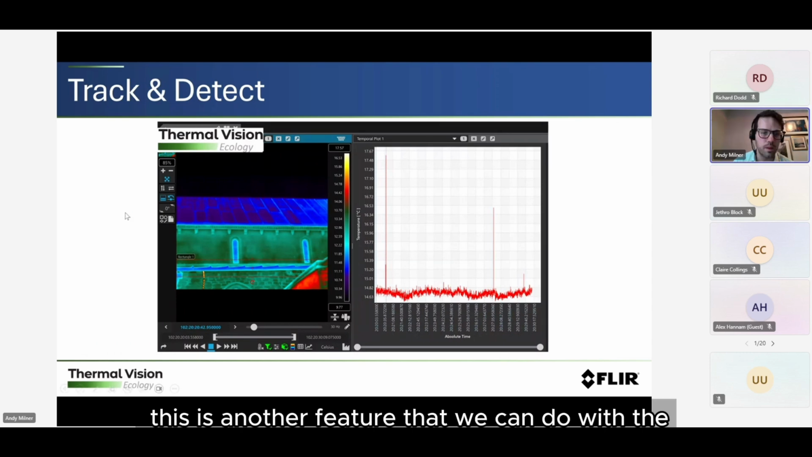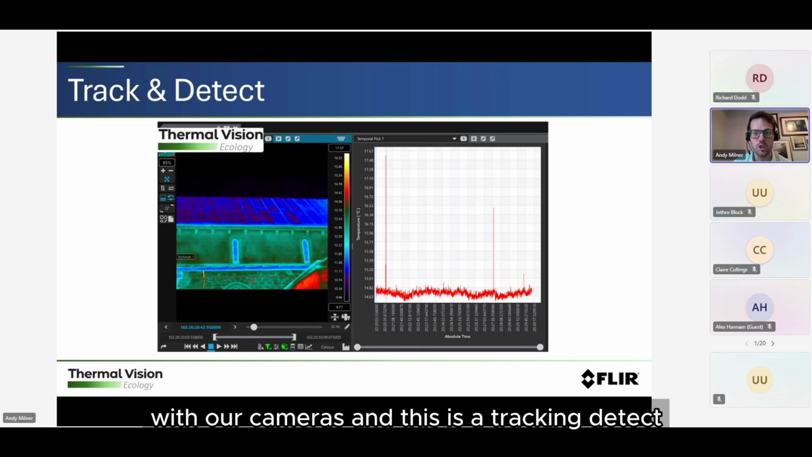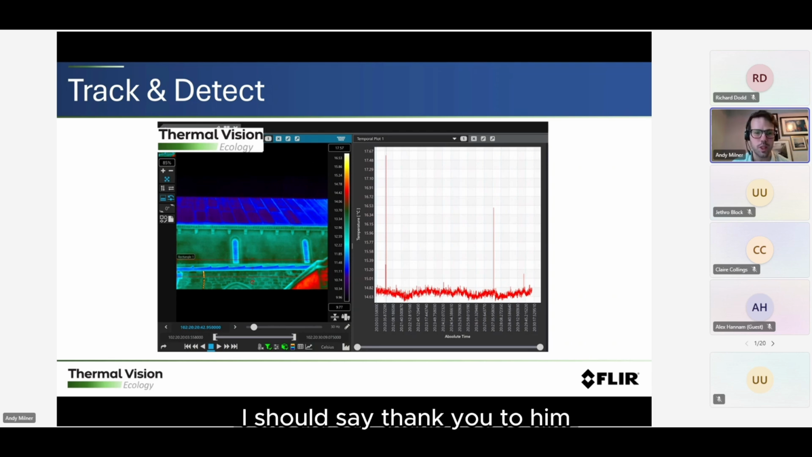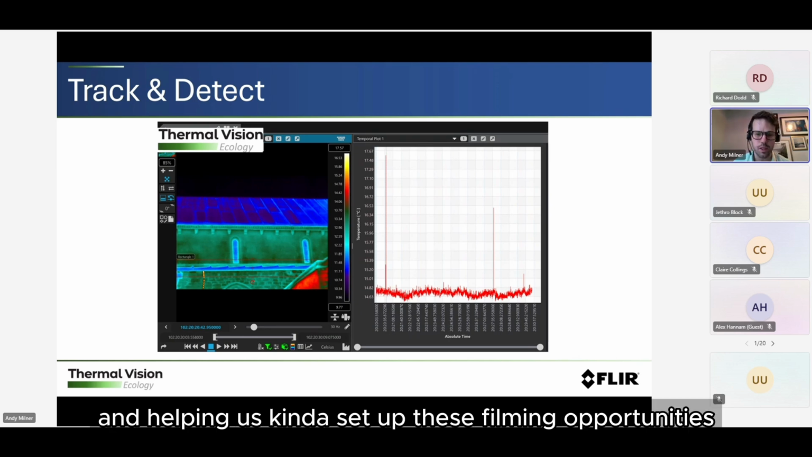Okay, this is another feature that we can do with our cameras, and this is a track and detect. So this is one of the early surveys we did with Richard Crompton. I'm not sure if he's on the webinar, but I should say thank you to him, because he supported us a lot, especially at the beginning, and helped us set up these filming opportunities.